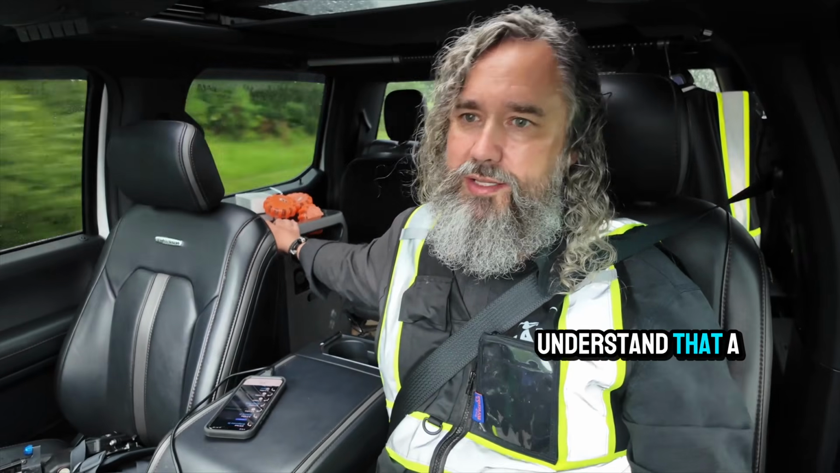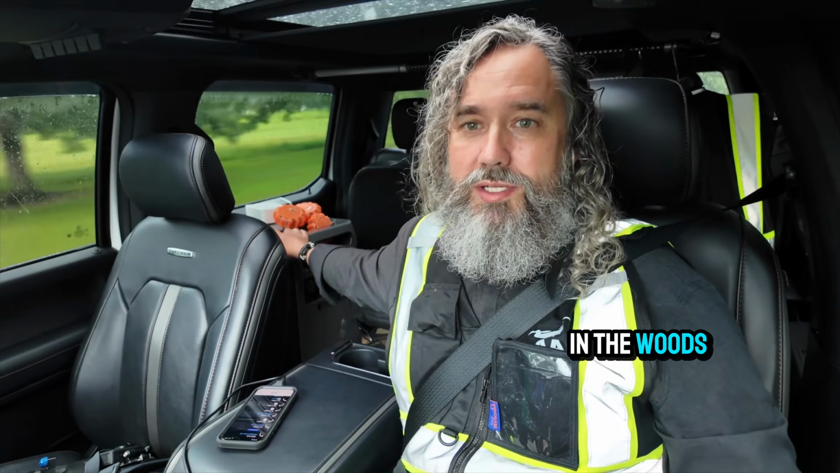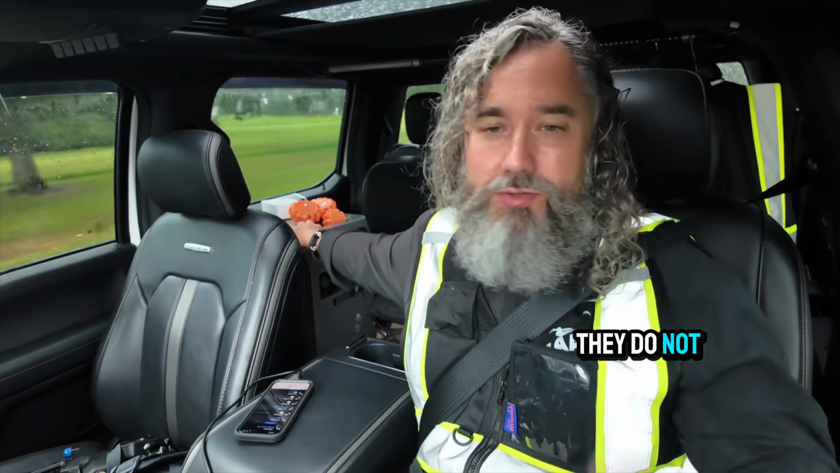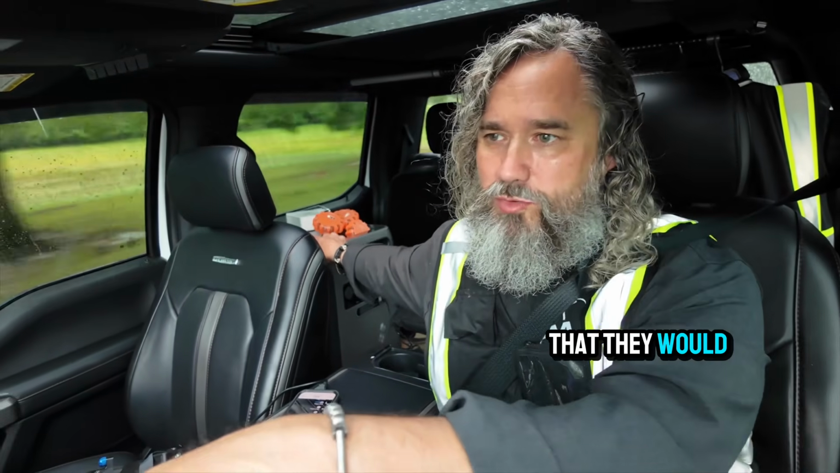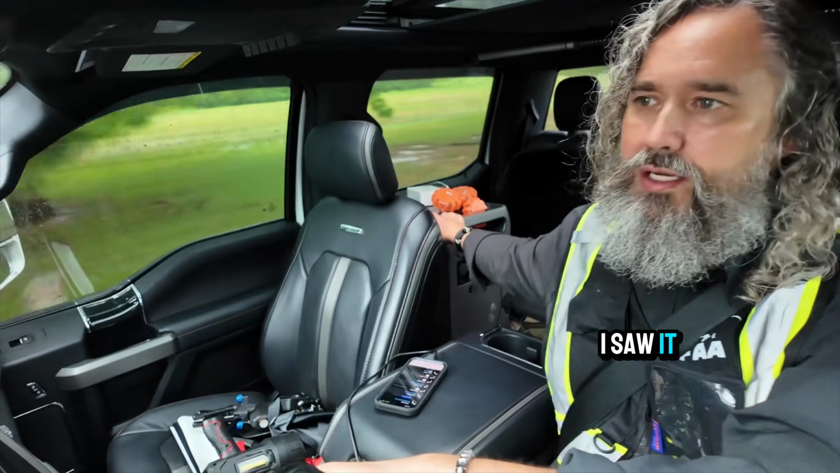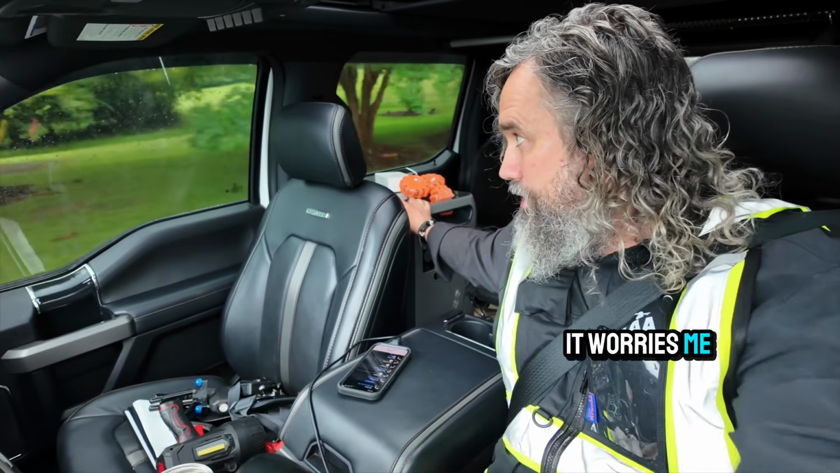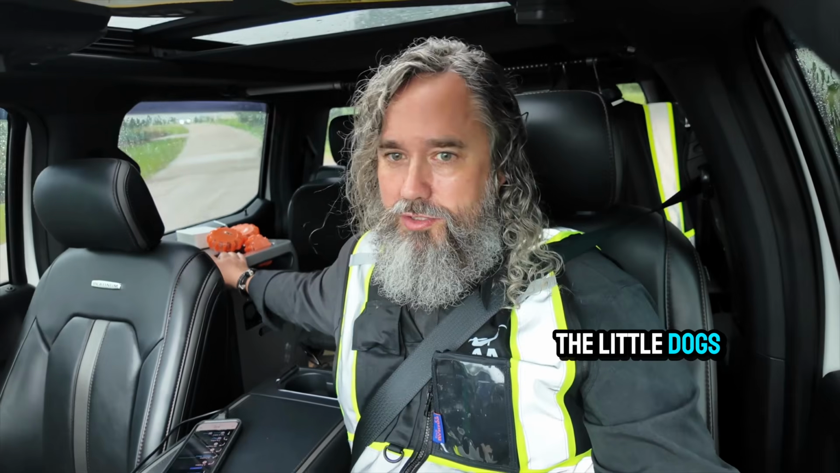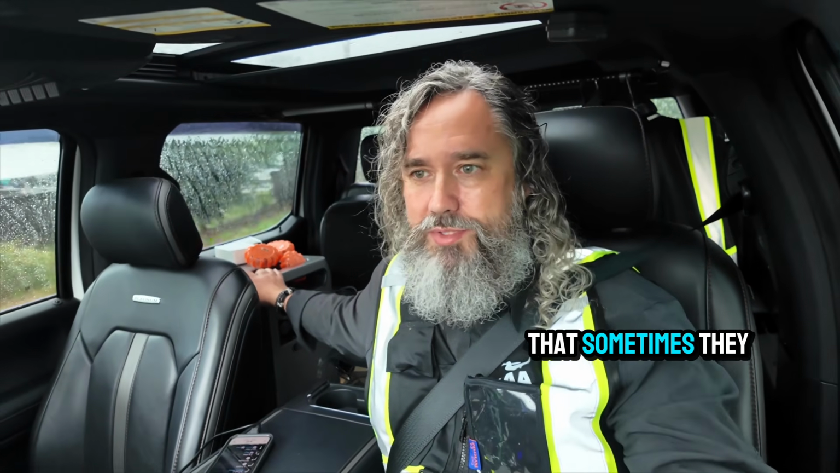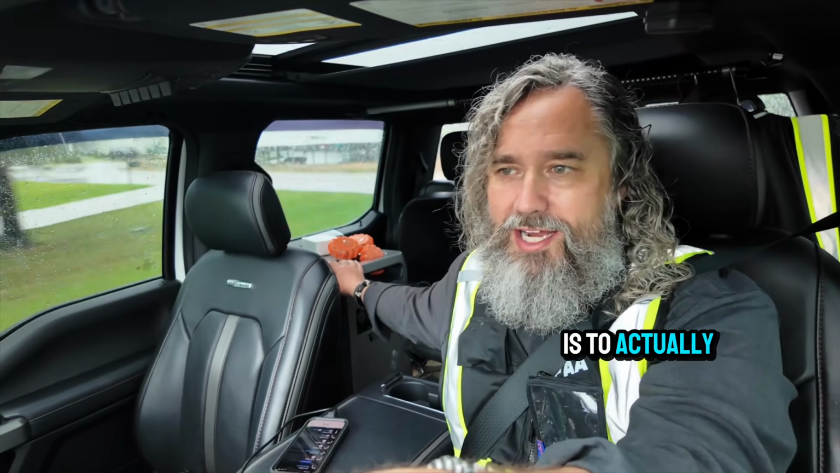It's hard to understand that a dog can live with you every day and knows your voice inside and out. But when they're in the woods and they're running in fear, they do not hear your voice like you think they would. And I know that's hard to understand, because I couldn't believe it either the first time I saw it. But now that I've seen it over a dozen times, it worries me when I get the calls on what I call the littles, the little dogs, that sometimes they are in fear mode. And so the only way to catch them at that point is to actually trap them.